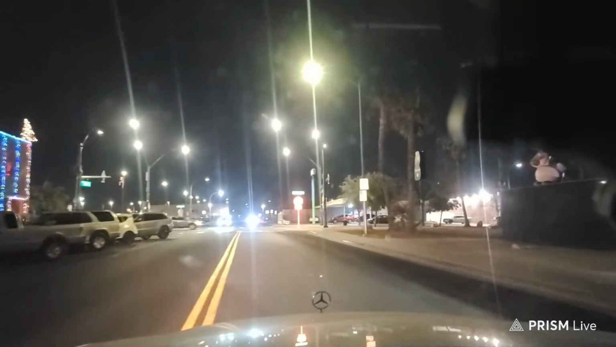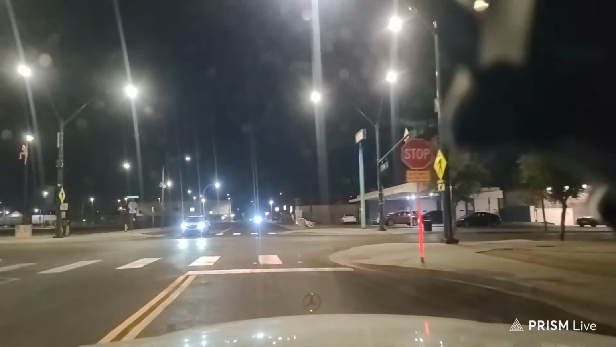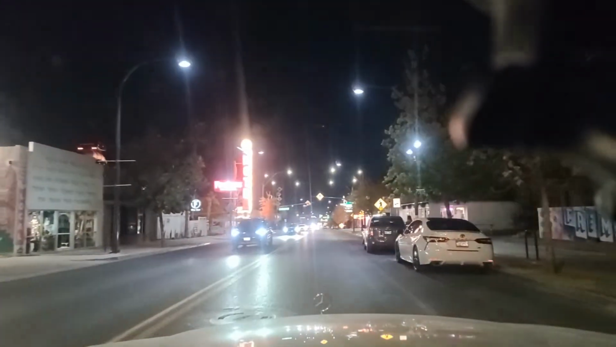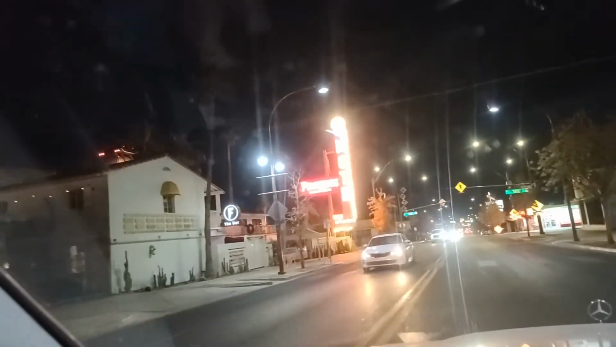Come back up here to Fremont Street. And they've got those electric, I don't know if they're electric, I think they are, right there in front of us, that you can use to ride around town and stuff. So here is what I wanted to show you guys a moment ago. Right here in front of Ferguson's.